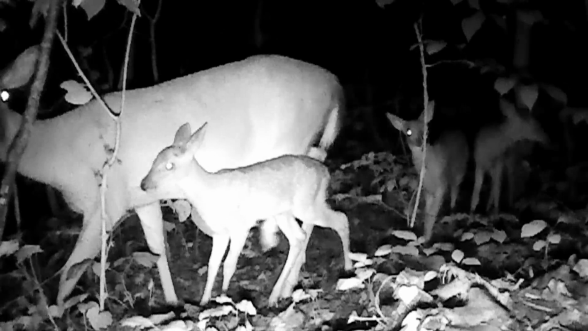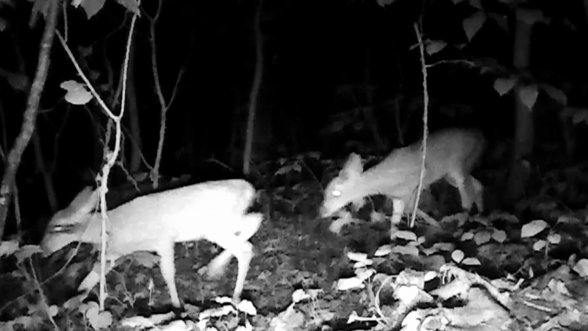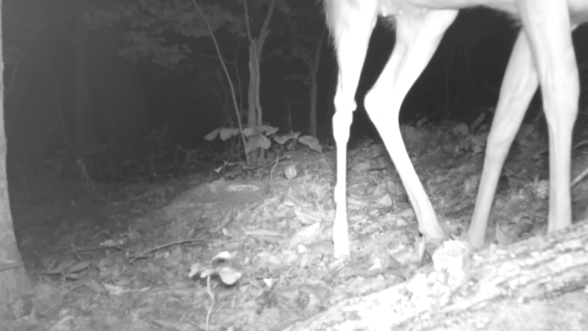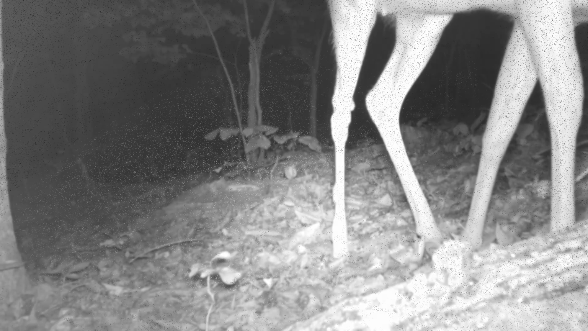And look here, rare glimpse of a triplet running around, little fawns. Ain't they pretty? Out in the woods. And here's another fawn, or another doe with no fawns with her. I hope they do good.